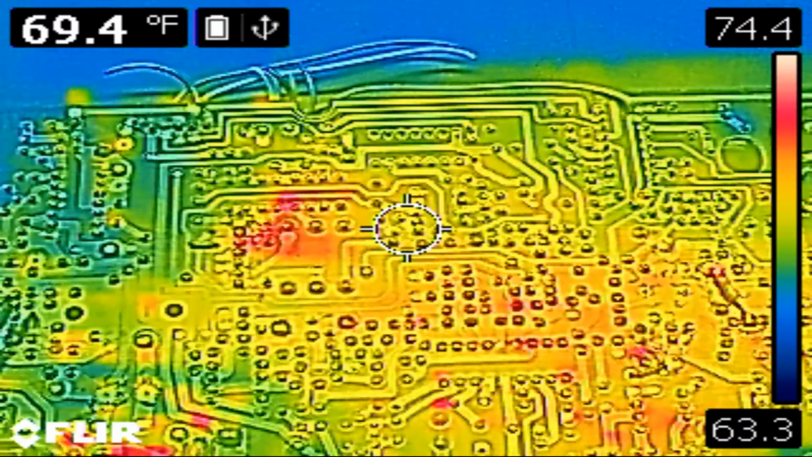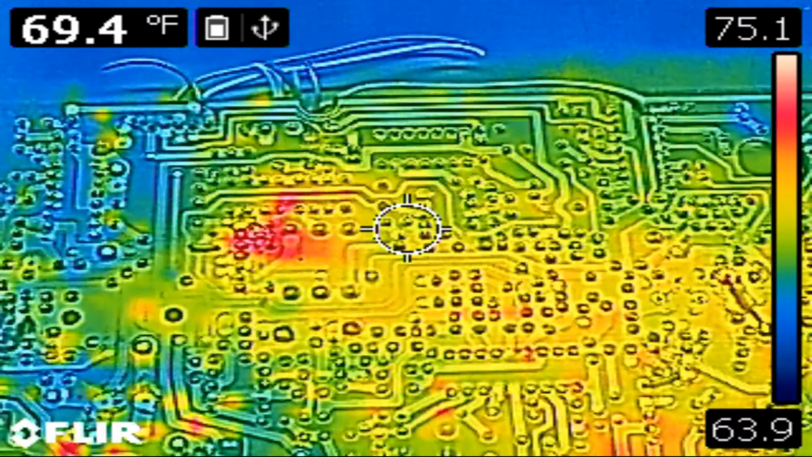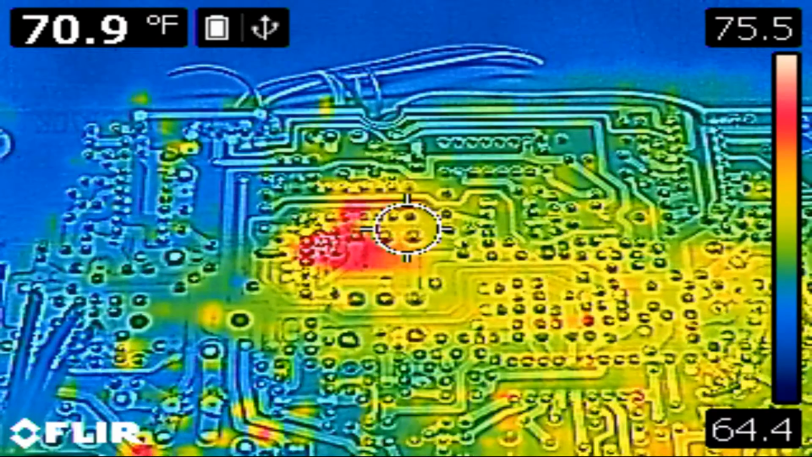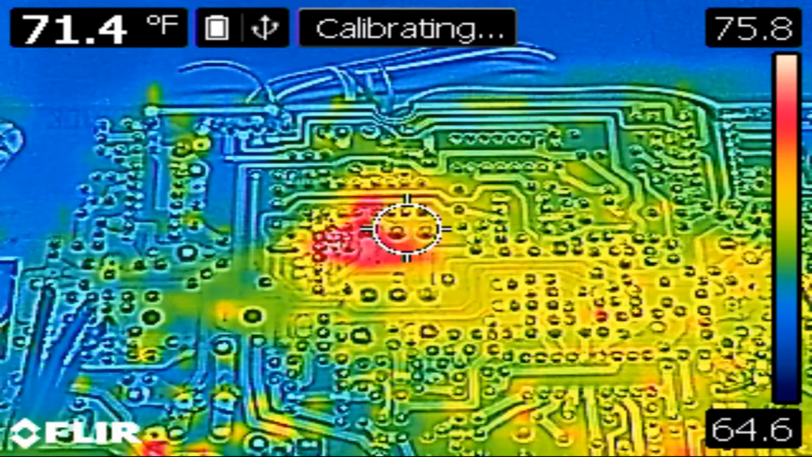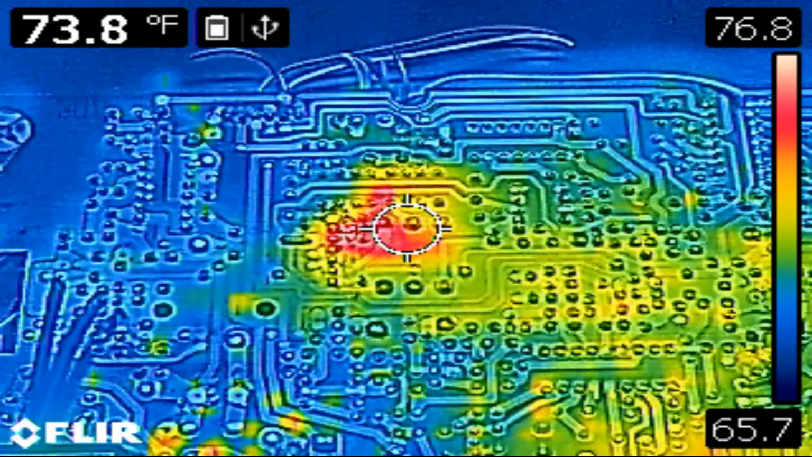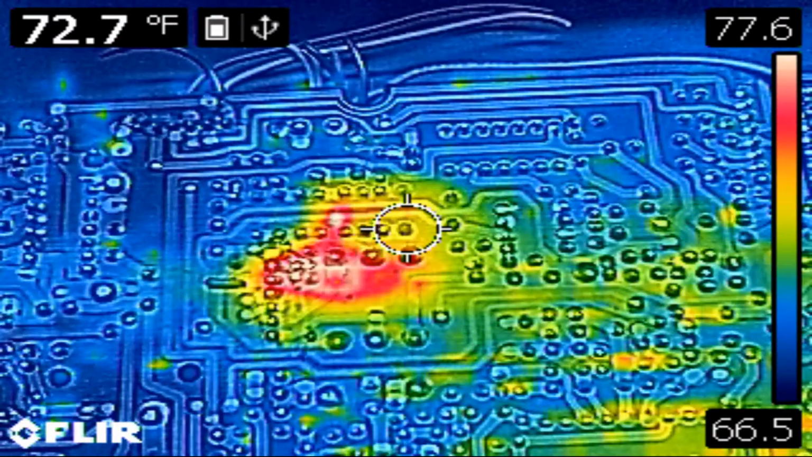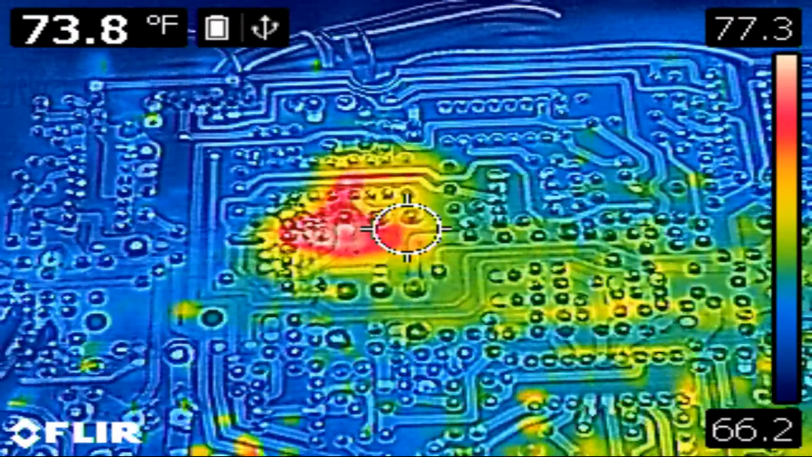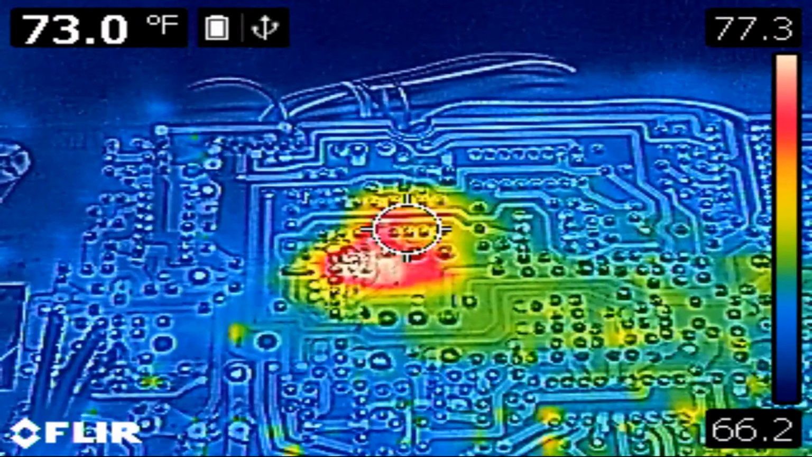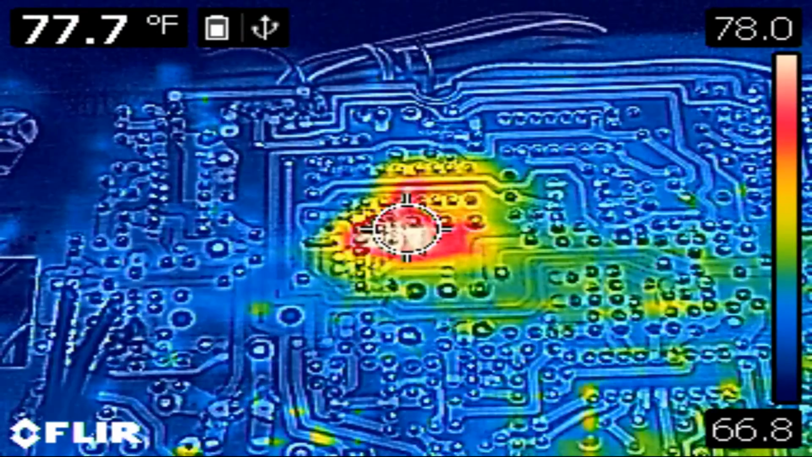All right, she's on. Oh, look at that. Seems like right there is our short on our board. See, I don't really need the high detail to find that. That's good enough for me. If that saves me a ton of time troubleshooting, where I can just power the board on and give a quick scan of the board, that definitely saves some time for me.